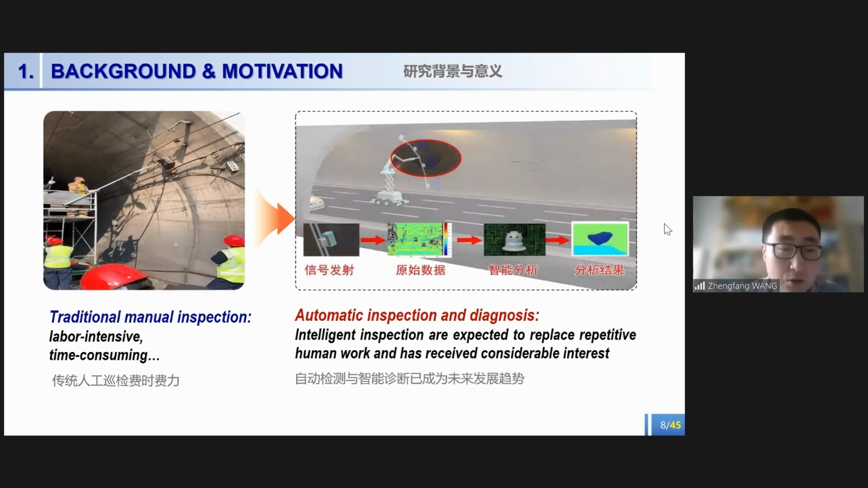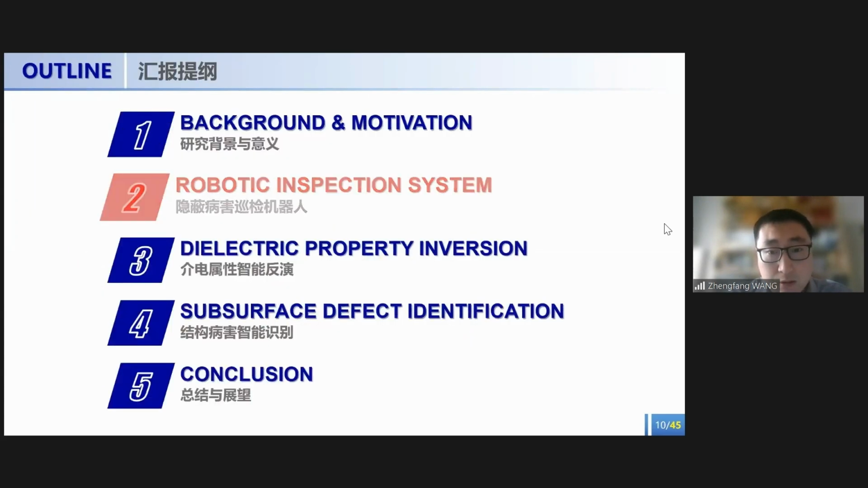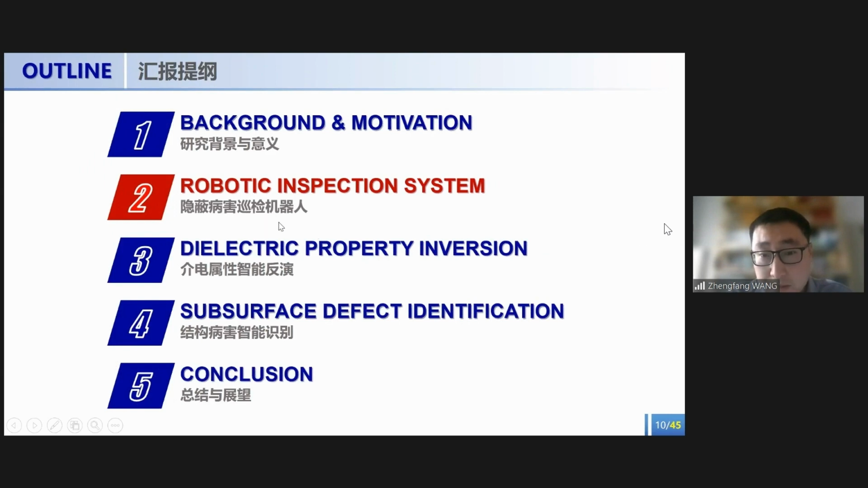So in this talk, I will introduce some developments regarding tunnel structure defect intelligence inspection technologies. Then I will move to the second part to tell you something about the robotic inspection system.